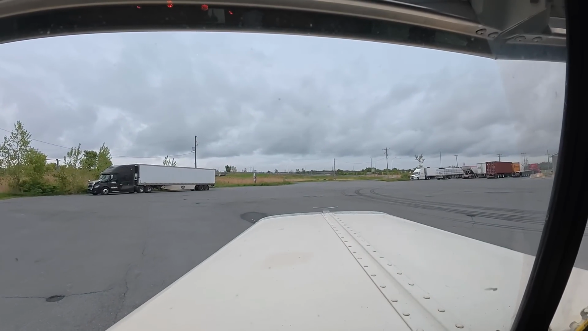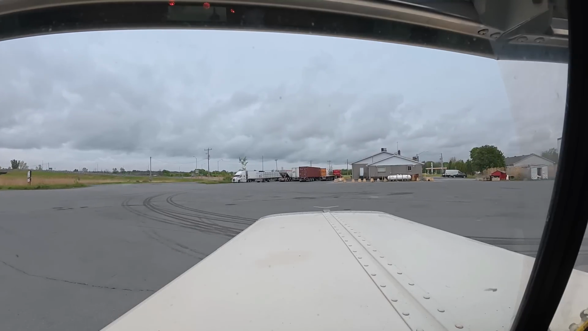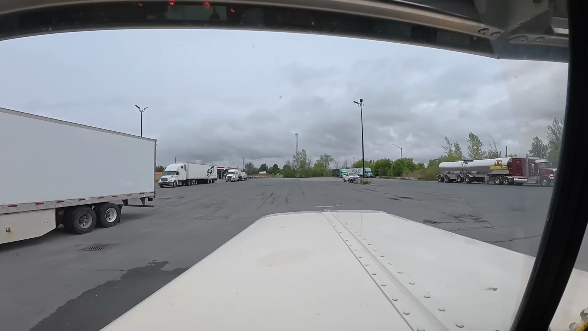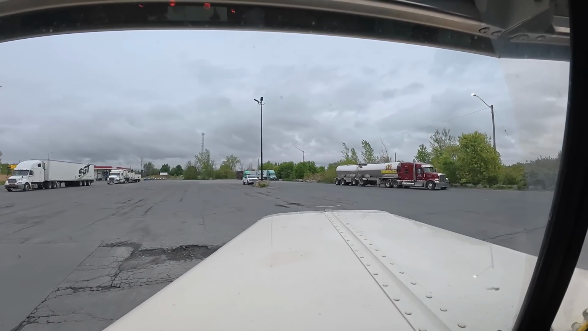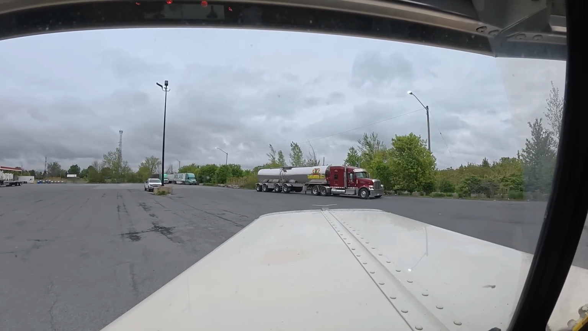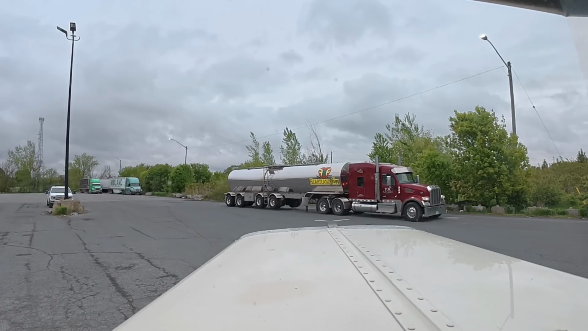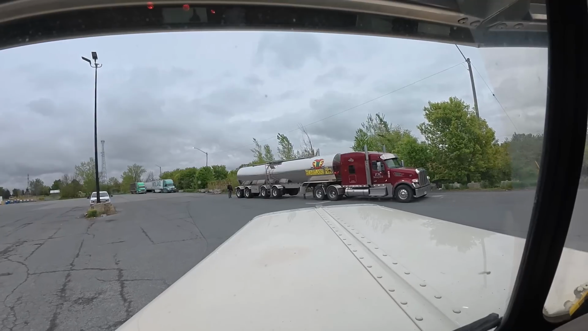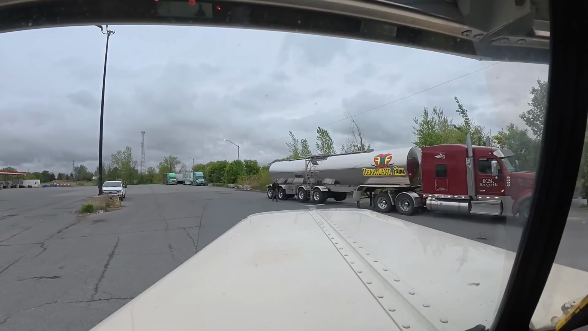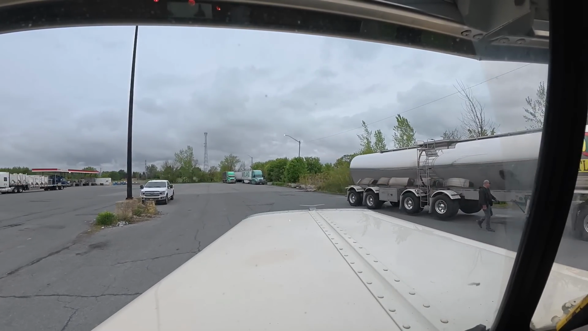Not sure you got to see any of that with her hanging on the back of the bunk like that, but there goes the old tanker. Got her hooked up and ready to roll. Well, I asked him if he needed a hand. He said he's good to go. I gotta get back through Toronto, so big wave and we're gone.